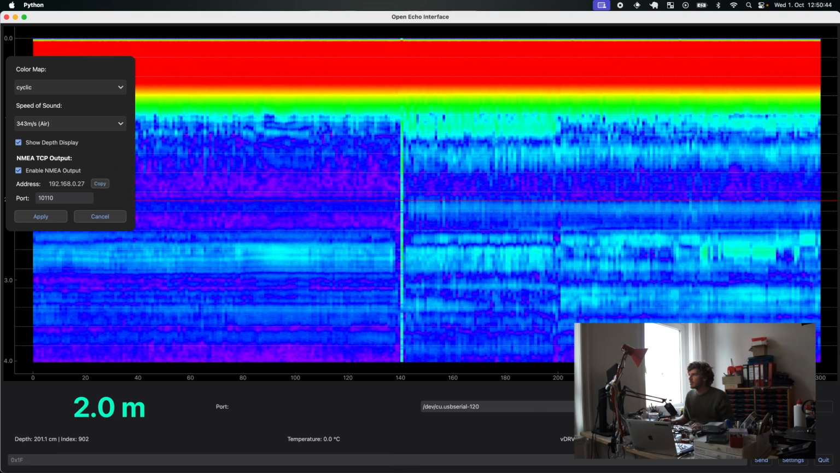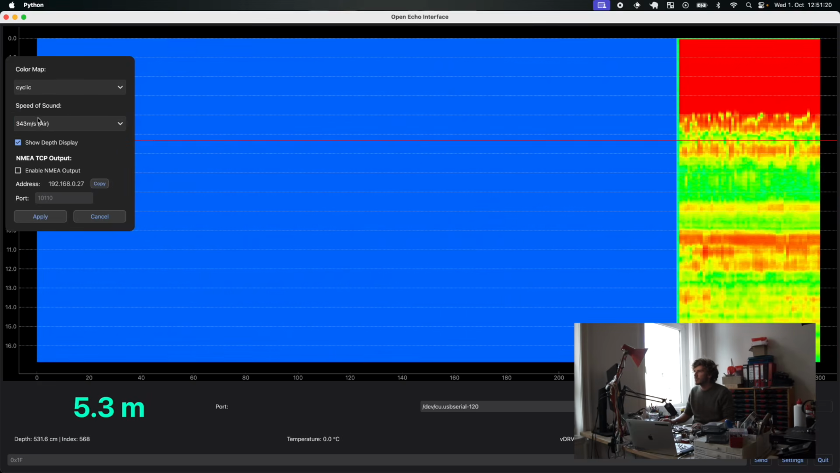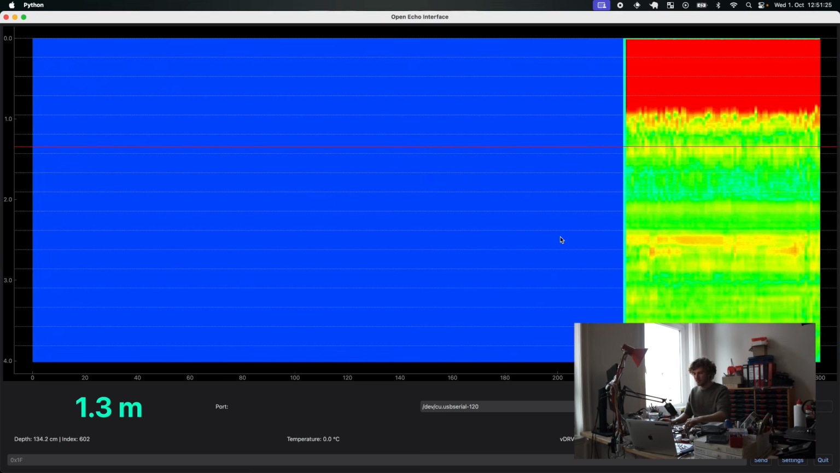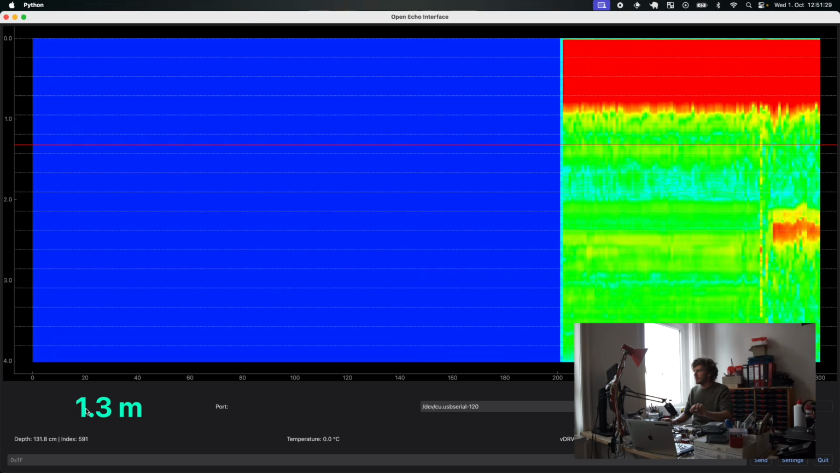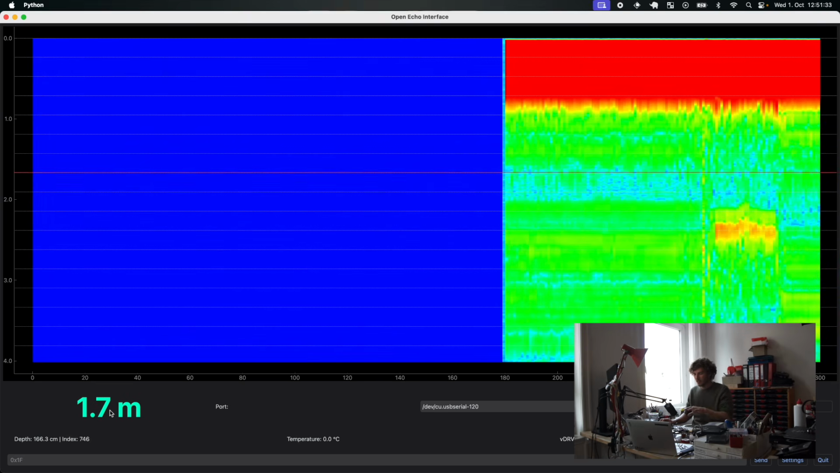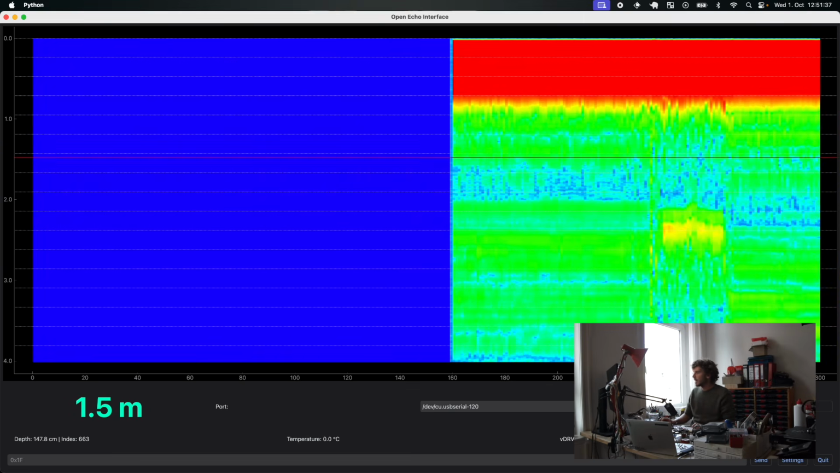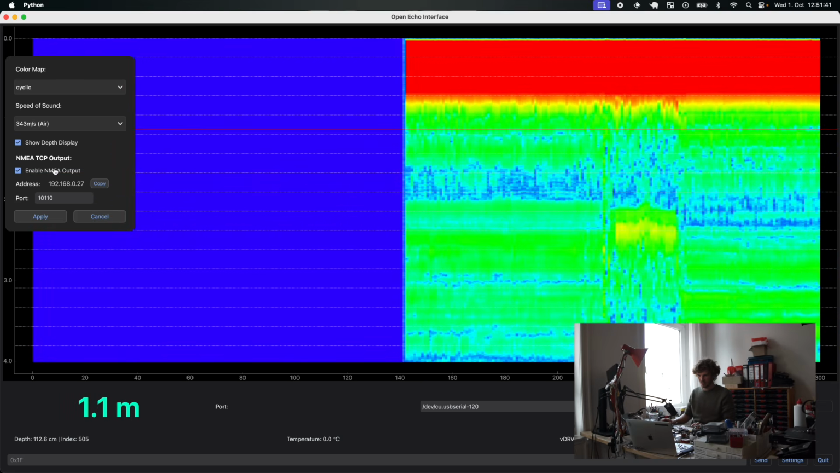Also you can change settings, like the sound speed, for example. The default is the speed in water, but in this case we're using the 40 kilohertz in air, so we can change that. You can also see the interpreted or detected depth, which is directly detected on the Arduino shield. So we can show this number here, and we can also use this number and send it via TCP to other software.